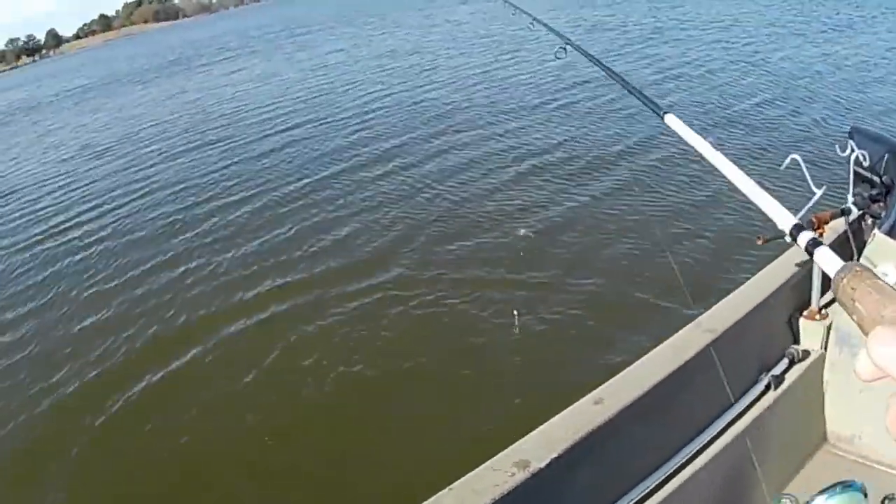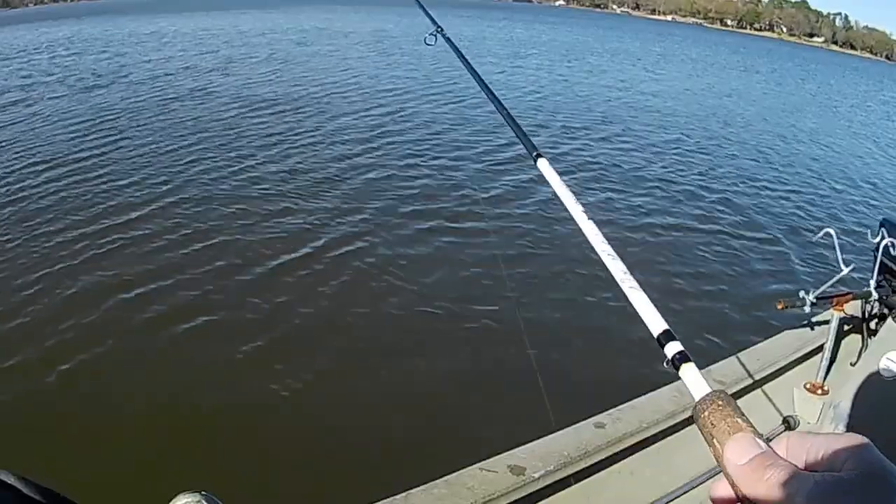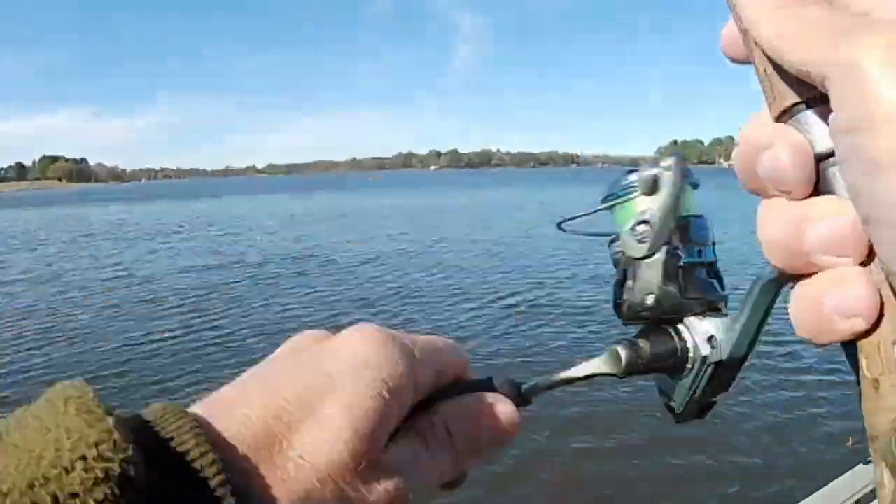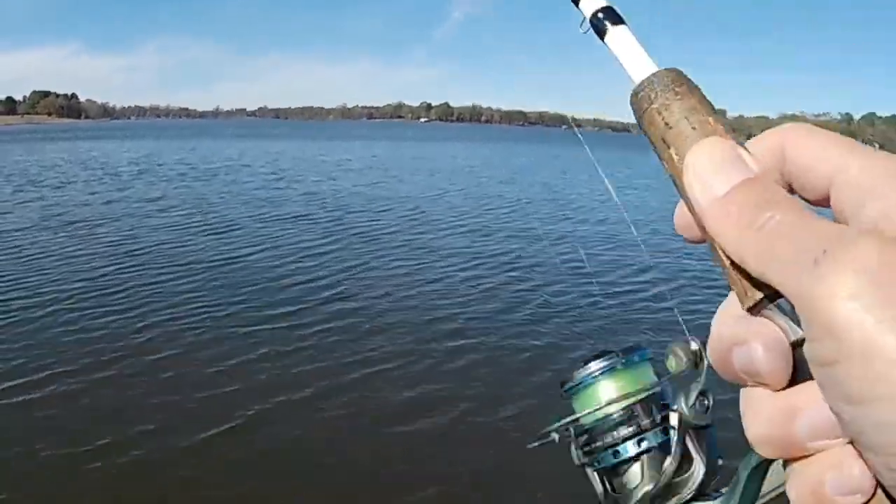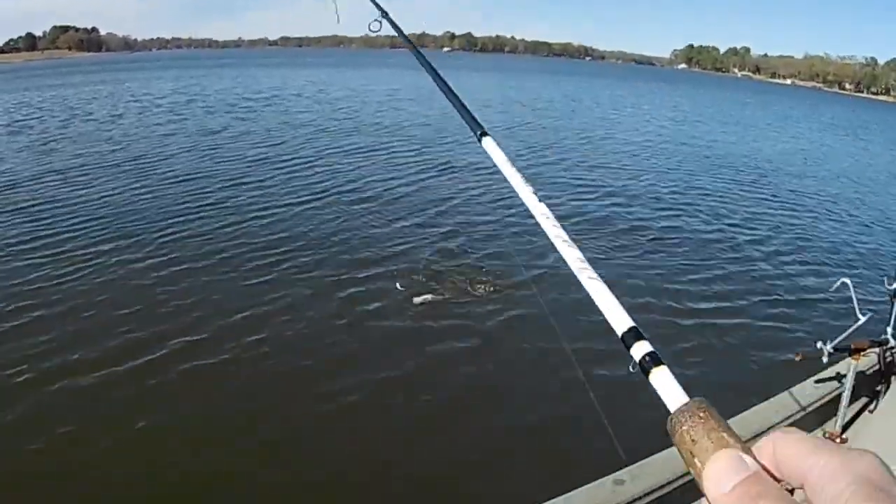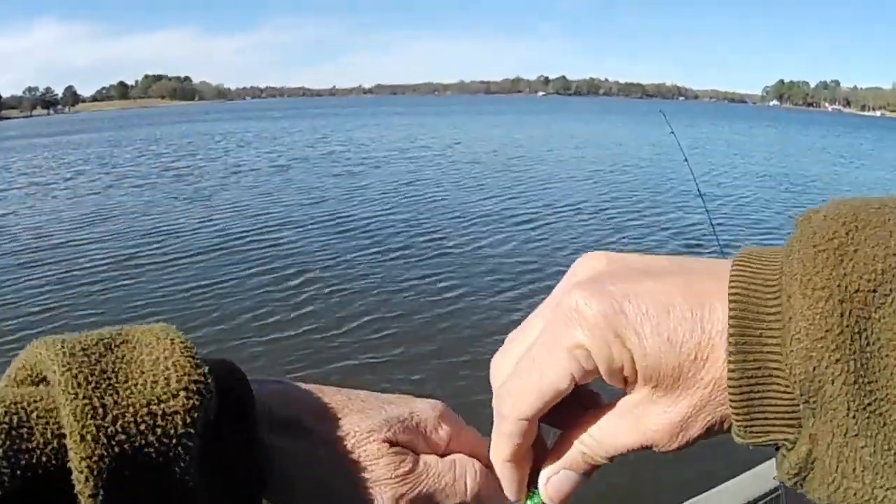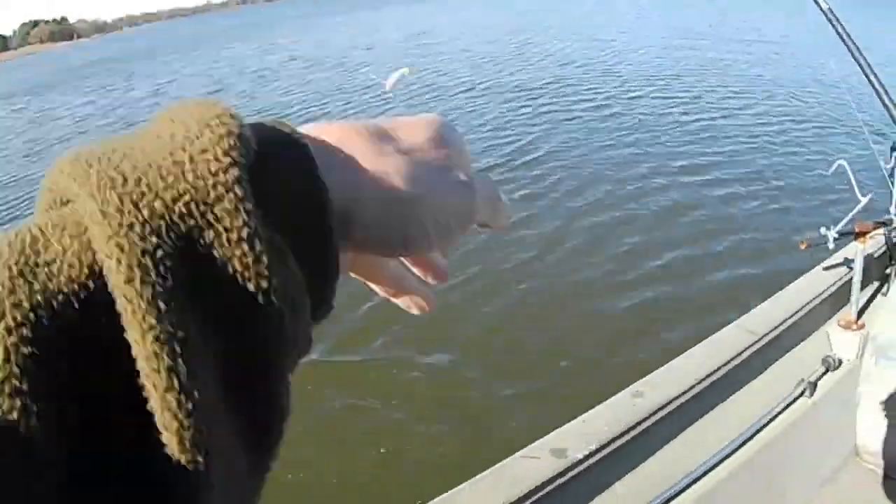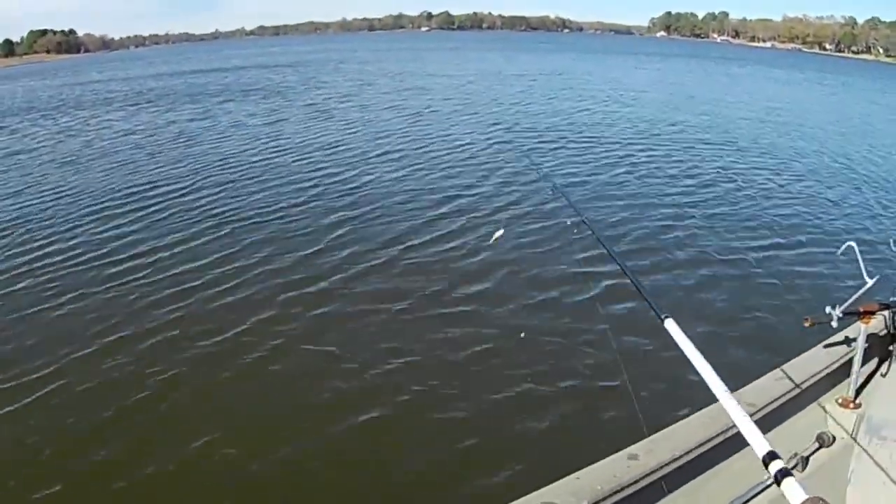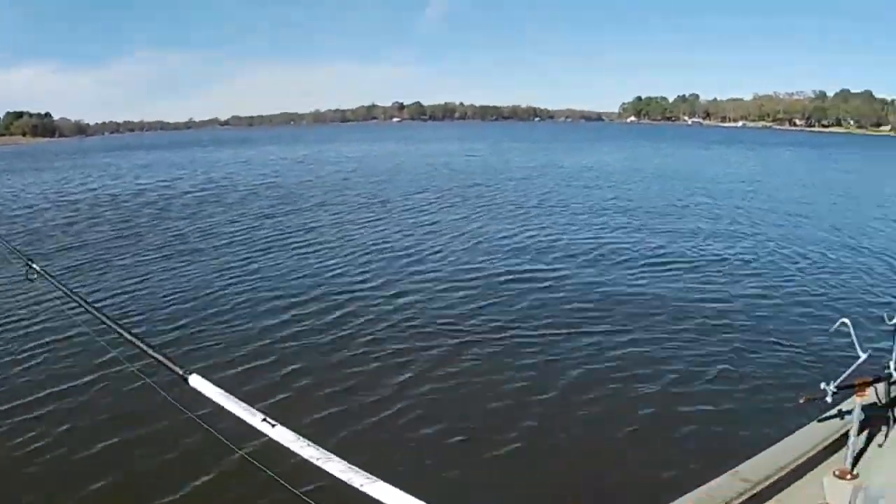Let's see if there ain't another one out there. That was out in a little deeper water out there. There's another one. There's another one out there. Just slow crawling that thing on the bottom, a little deeper water. I just got it on spot lock now. It's sitting in one place, and just crawling that bait back to the boat.